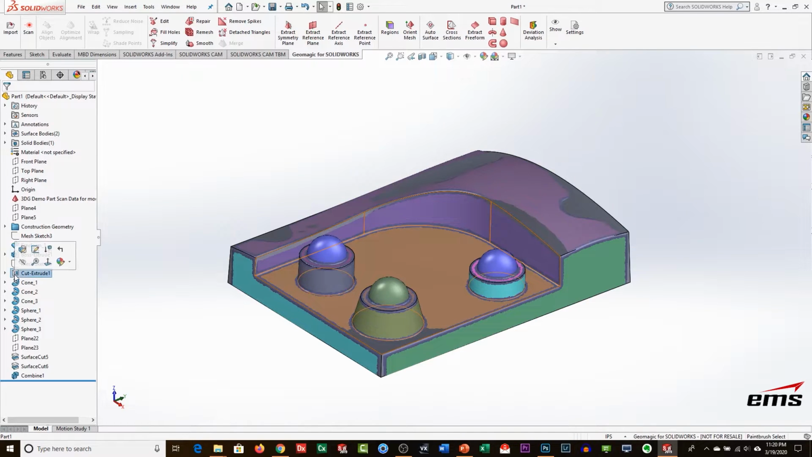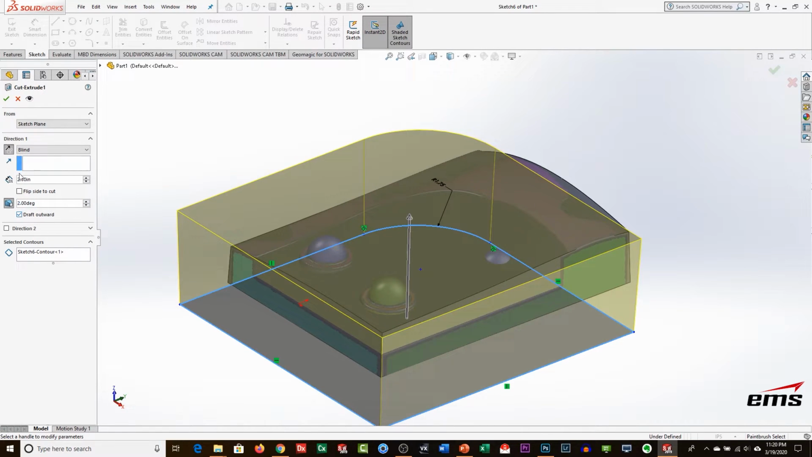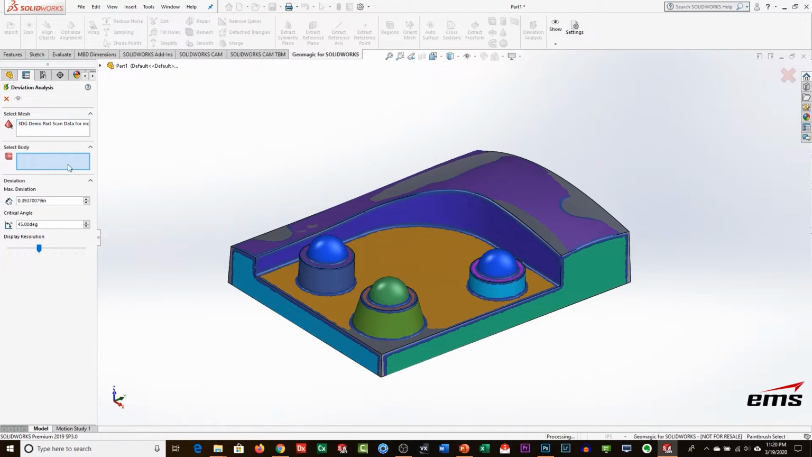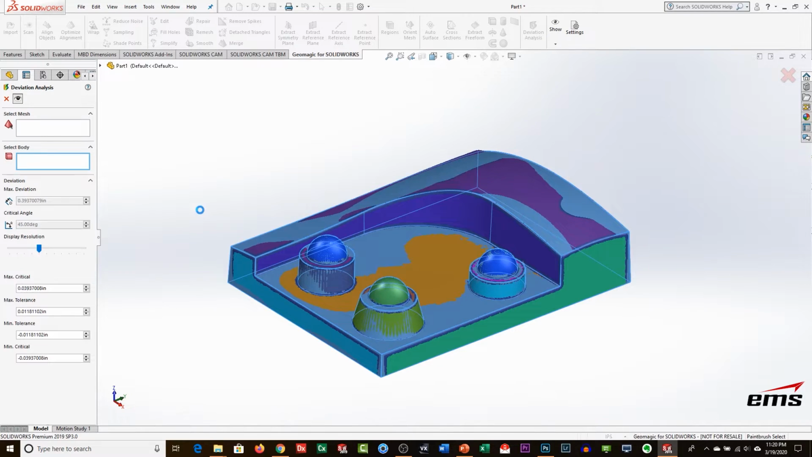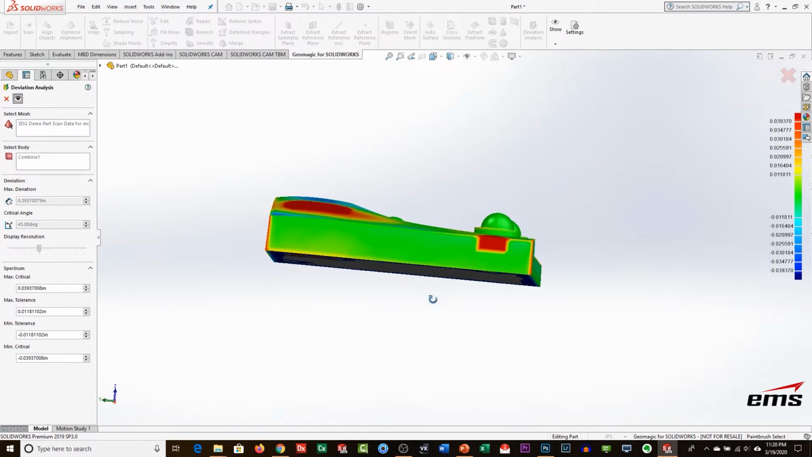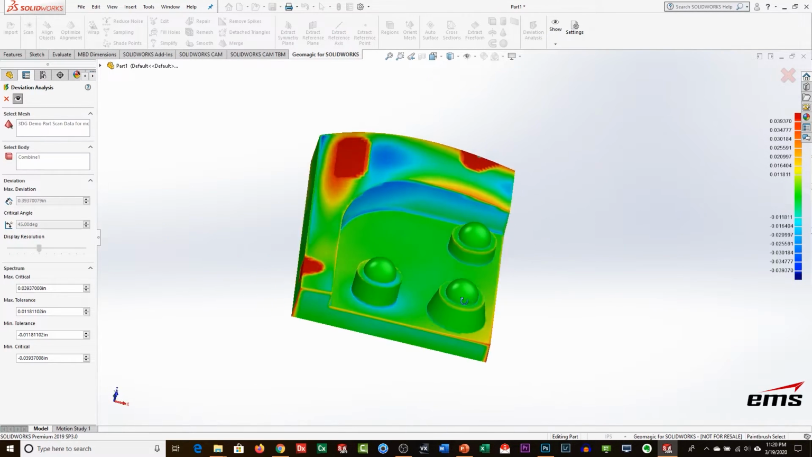And then we also need to do it on the other feature, the other extrusion. And that one needs to go outward because that's a cut, and add it. So now let's take a look at our deviation analysis and see how that looks. So you can see now this looks much better because we've added the proper draft.